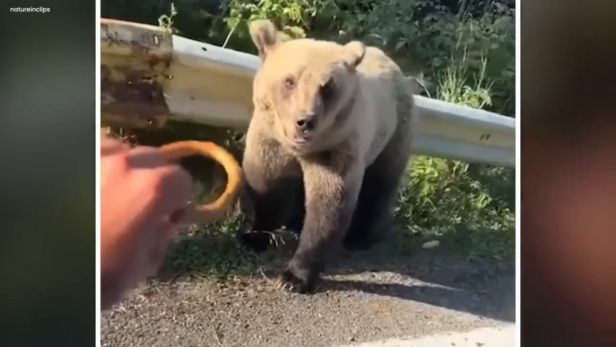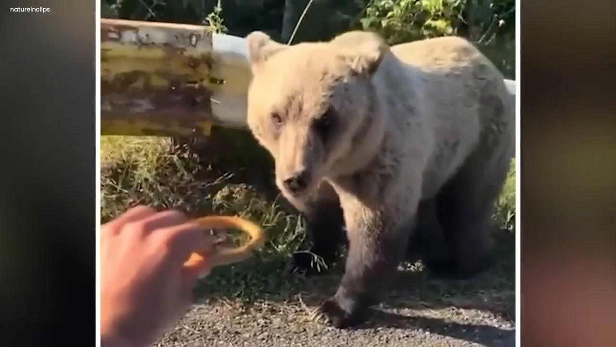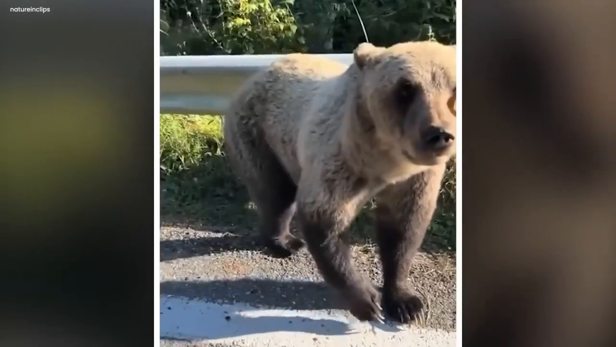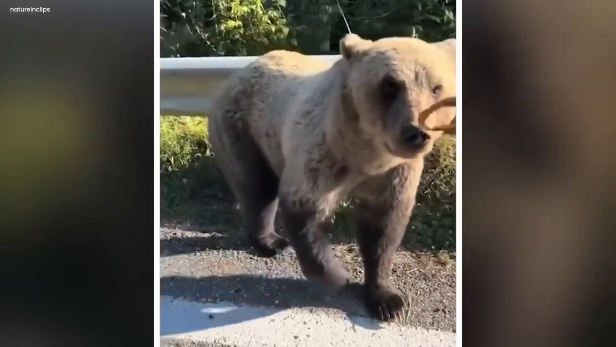You would think it a sweet gesture, but here things took a wild turn. The untamed grizzly bear, to eat the pretzel, attacked the man's hand with its jaws wide open. However, the car ride saved the day for him as the man quickly plunged his hand out of reach of the bear, and they quickly drove away.